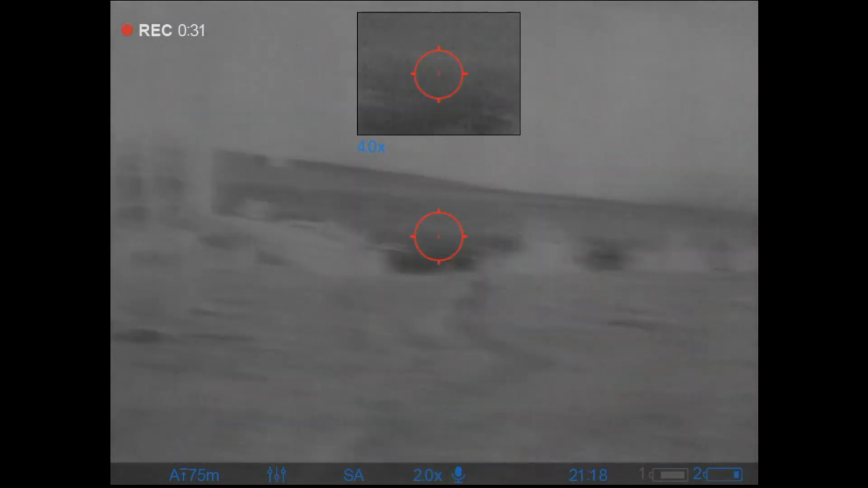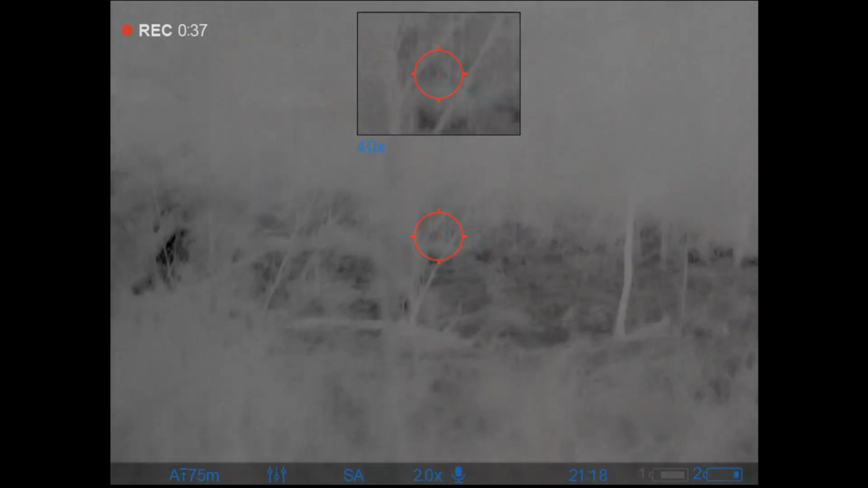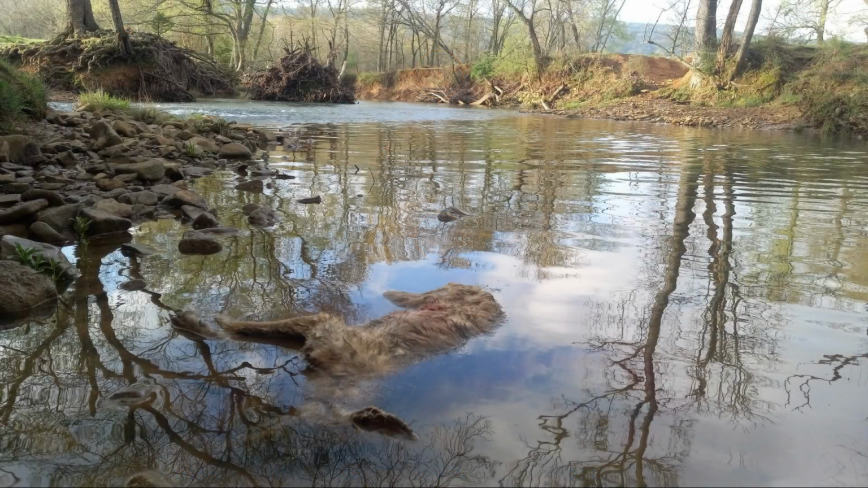Now, I've got a big thunderstorm coming in, and I've got lightning striking within a couple of miles of me. So instead of going and looking for him, you can see the herd in the background, I'm going to run home and get out of this before I get struck. But the next day, I had a chance to come down, and it's an absolutely beautiful view of the creek. We like playing in here, but you can see I've got something floating right here in front of me. So I'm going to drag him out, and we're going to take a look.